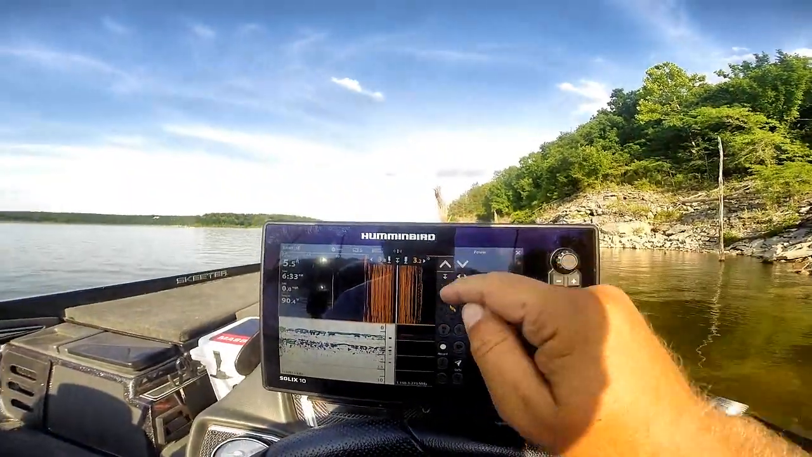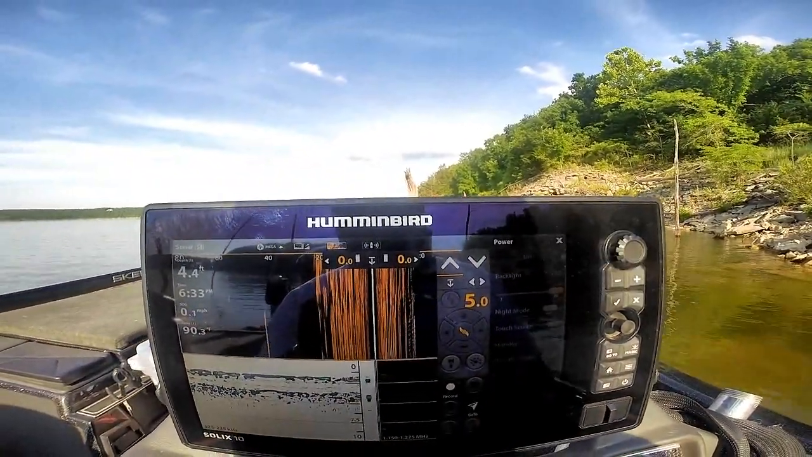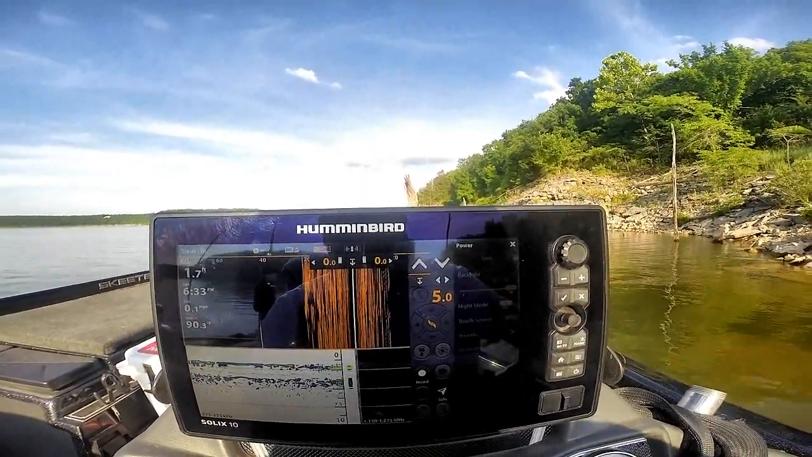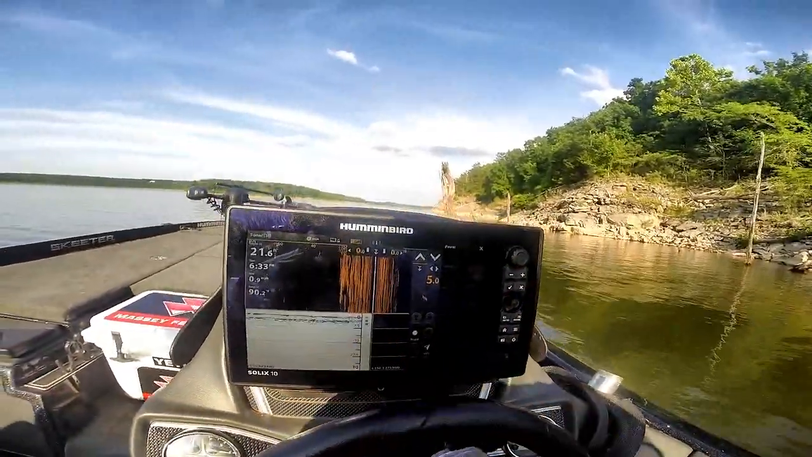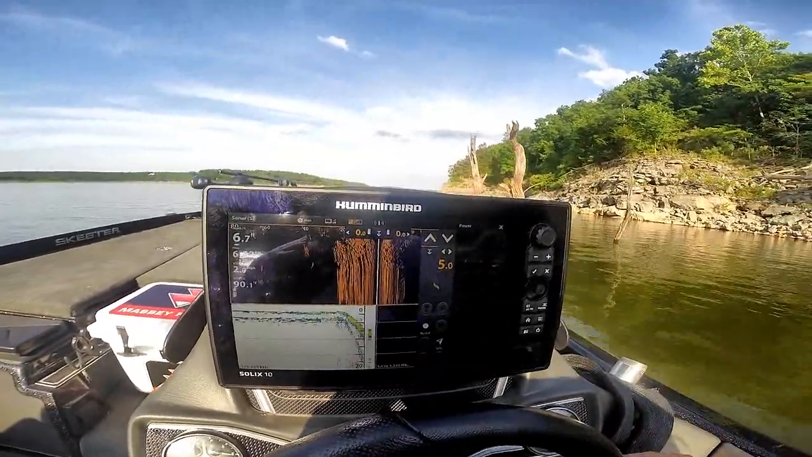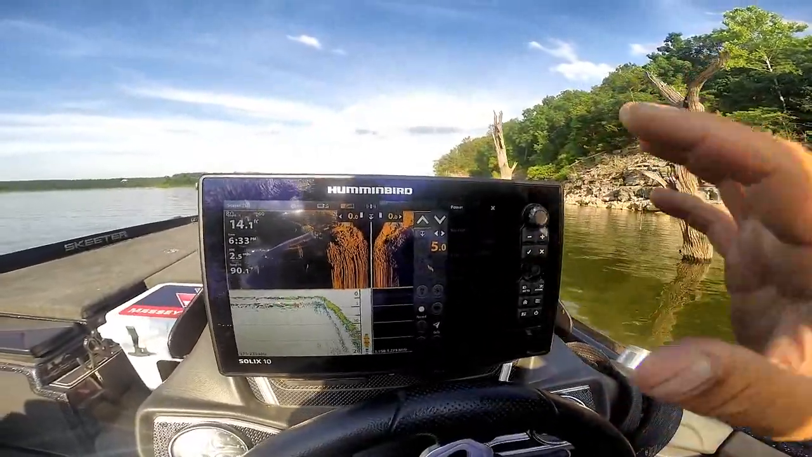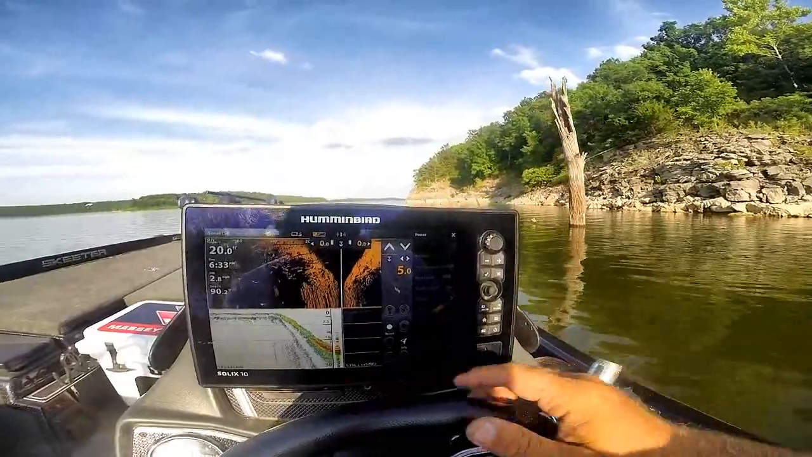Raise them up. There they come. Fire up the big motor. And off we go. Simple as that. Catch a fish, put it in the live well, didn't have a chance to hit your remote, your foot switch. You can do it right here from your Humminbird SOLIX with awesome, amazing detail.